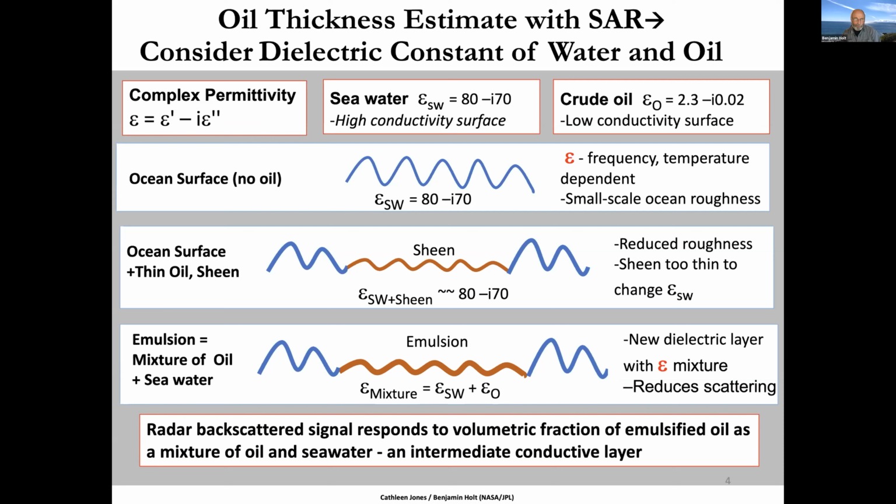The use of dielectric to potentially estimate oil thickness was also referenced for passive radiometry data in several previous studies, using the same concept as an important factor in determining thickness and variations in the oil. But of course, passive radiometry, which uses similar frequencies, has a coarser resolution.